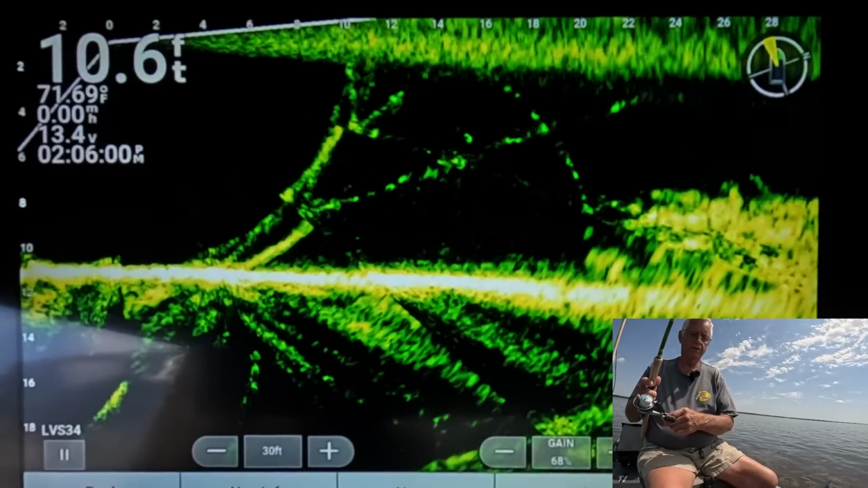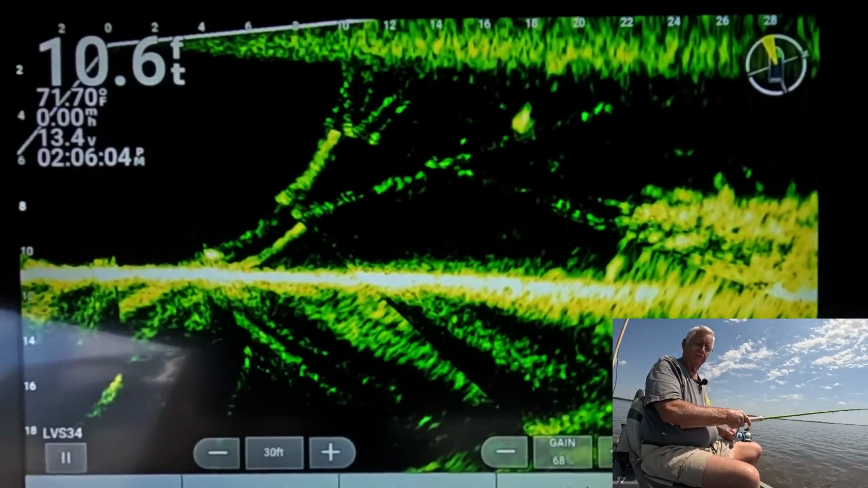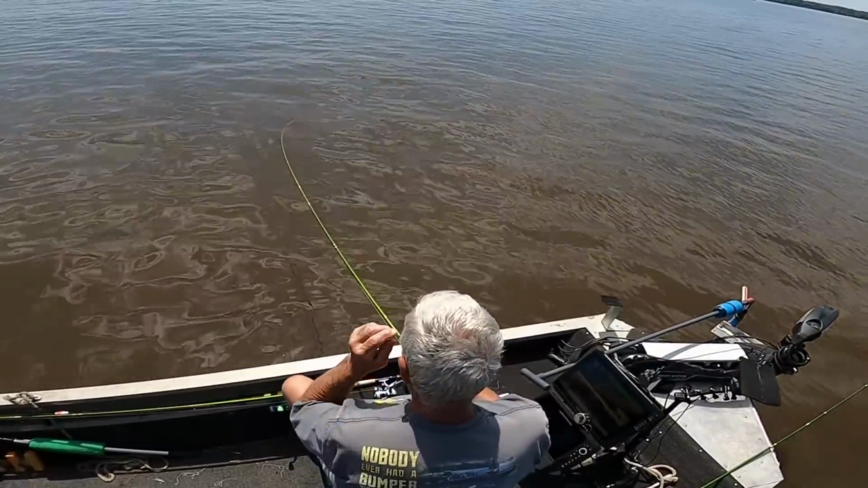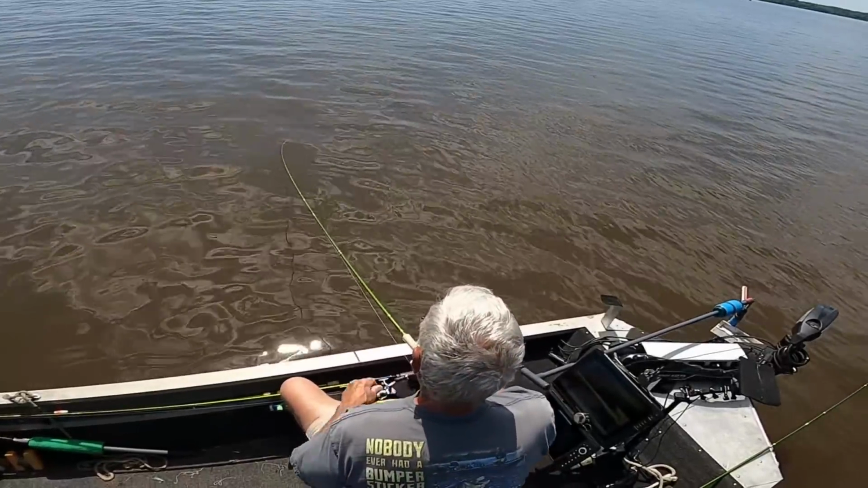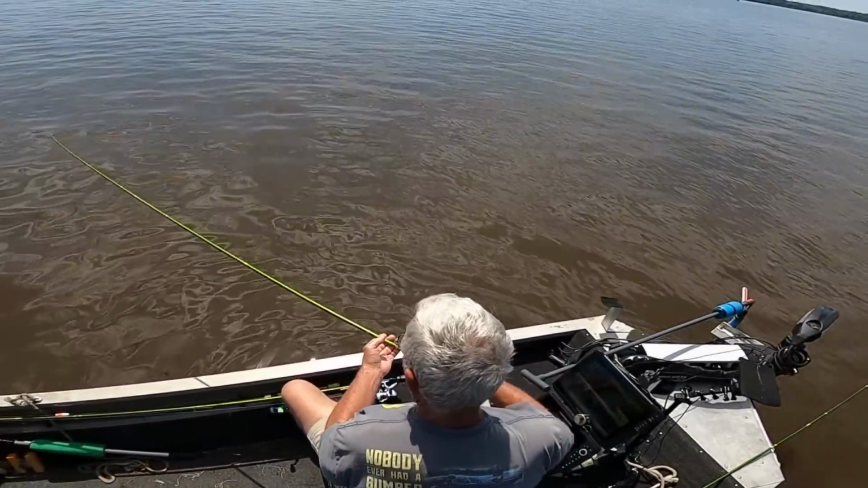Other than chasing it down, look at him. Oh, he got it too. I can't believe how them fish is chasing that thing down and then coming back up after it like that. They normally don't do that. 9 times out of 10, if you drop that dang thing like that in front of them, they won't chase it down. They'll just walk away. But these fish right here are some kind of active.